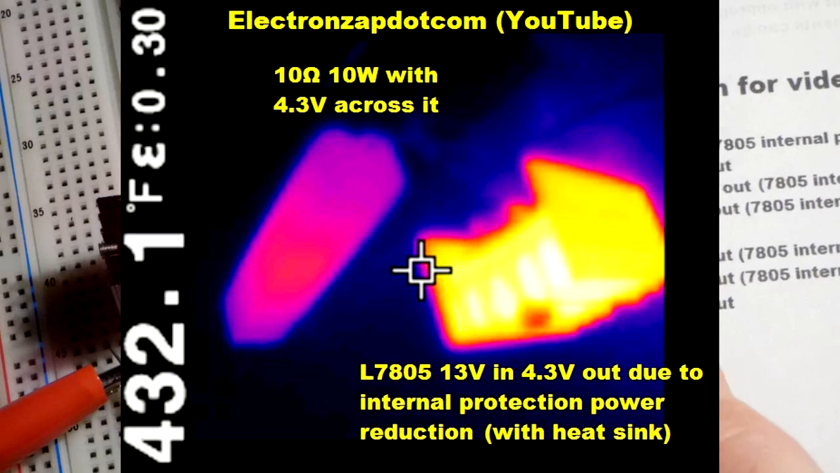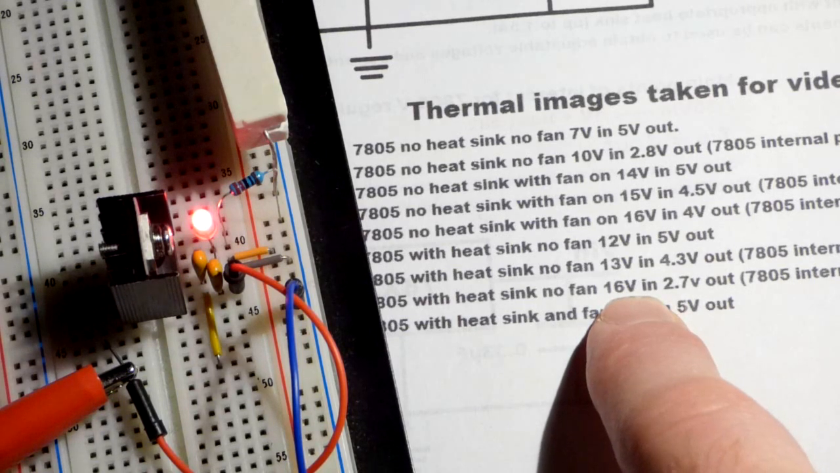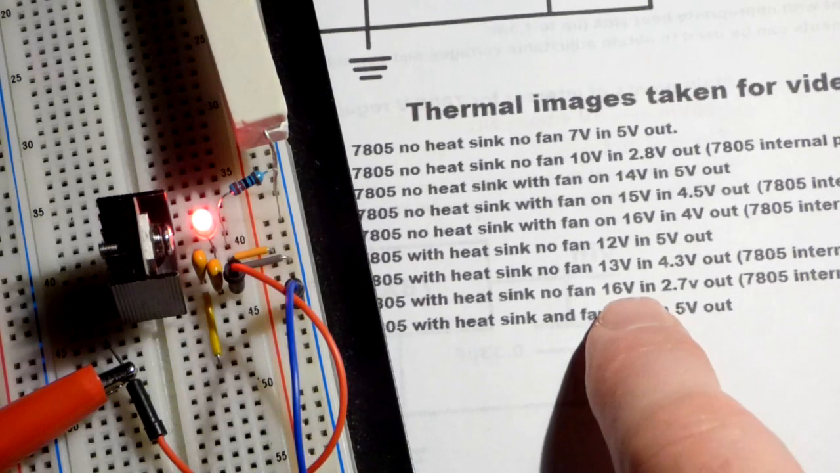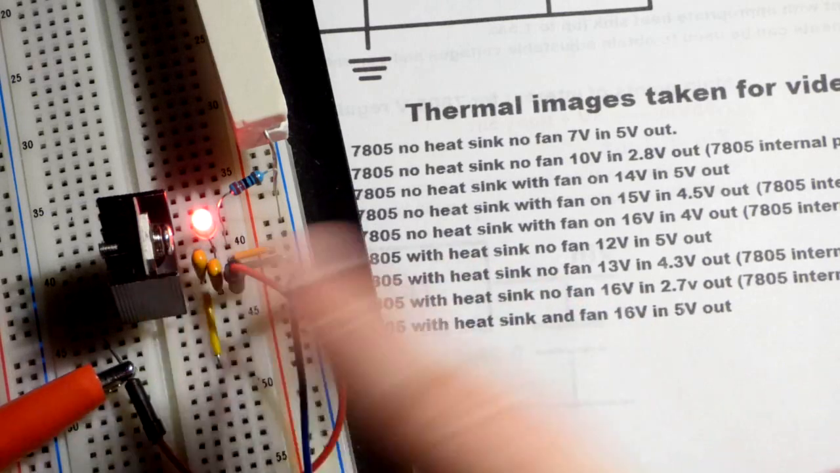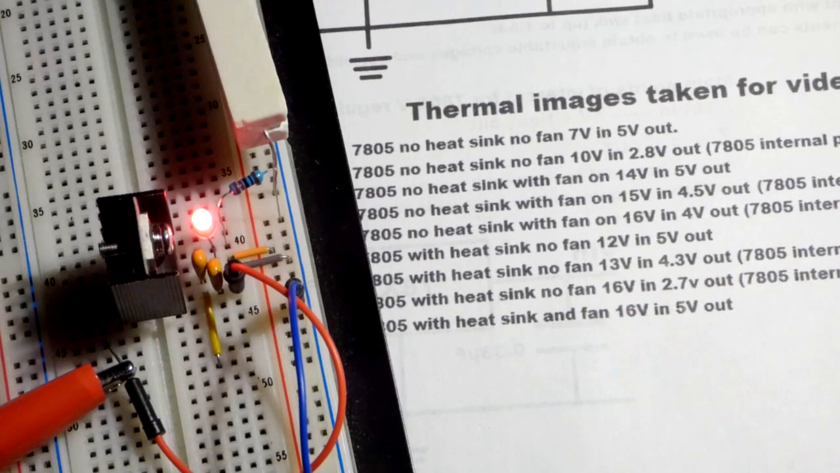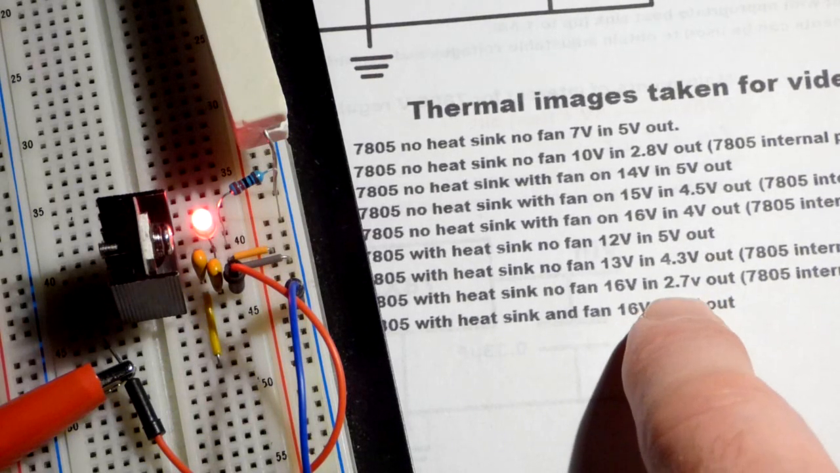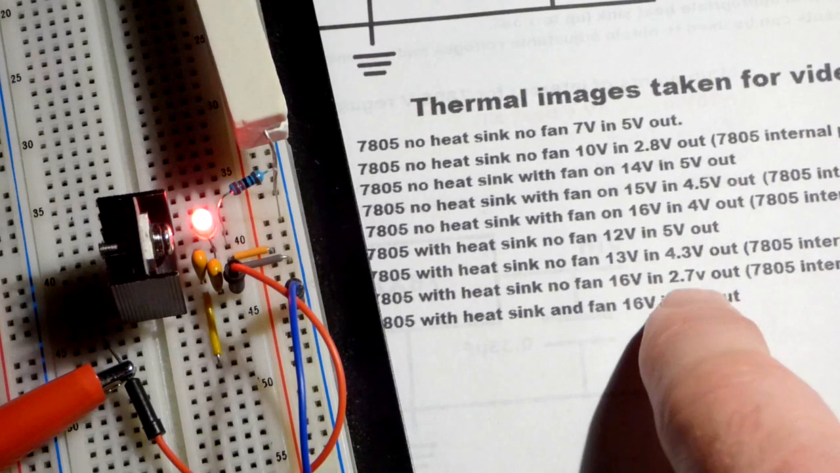So that's at 13 volts, and I will show the thermal image I took earlier of that. And right now I will turn the power supply up to 16 volts. Again, the changes aren't as rapid, because I think it takes a while for the heatsink to heat up. So it's helping keep the component cool for longer, so the changes are going to take longer. And actually, it looks like it already dropped down. I can see the current is now at about 250 milliamps.